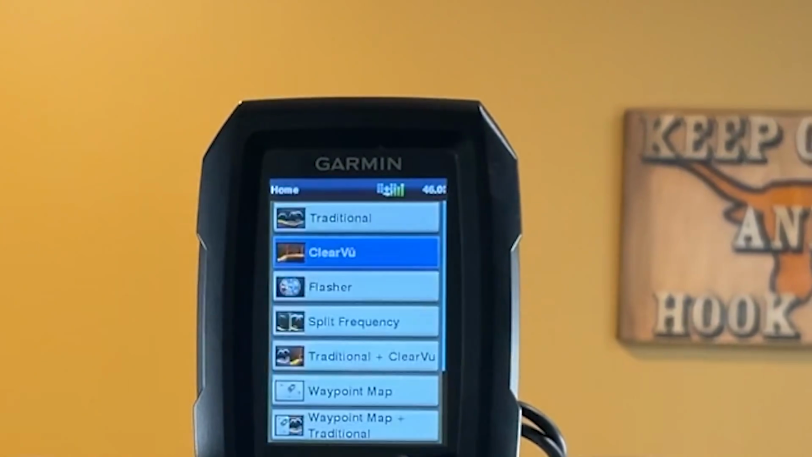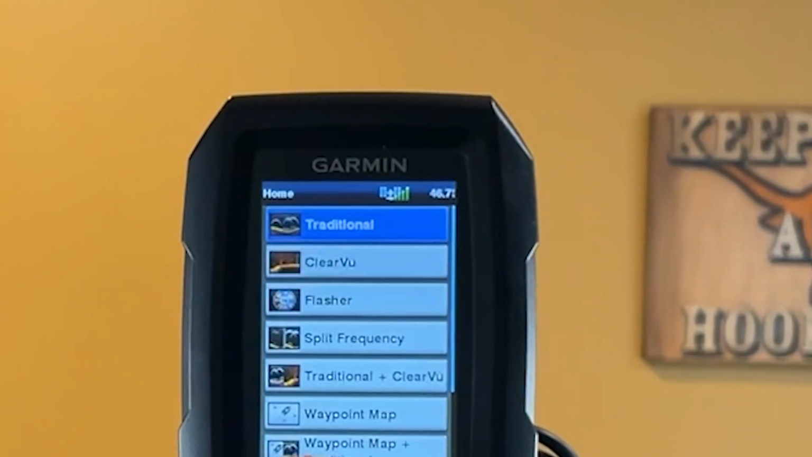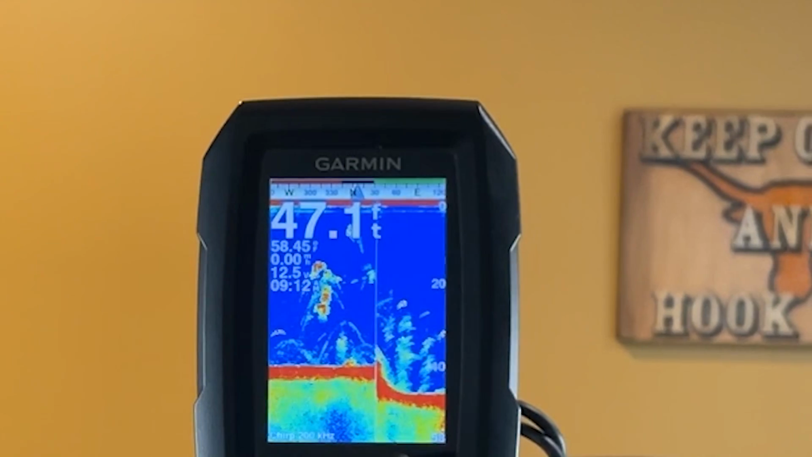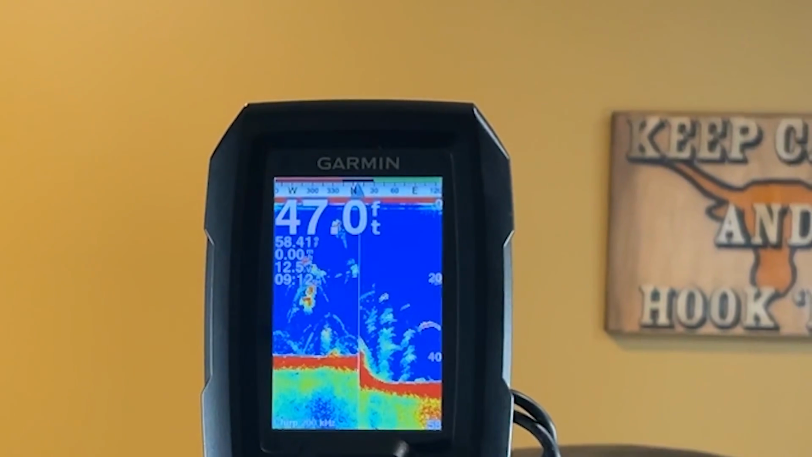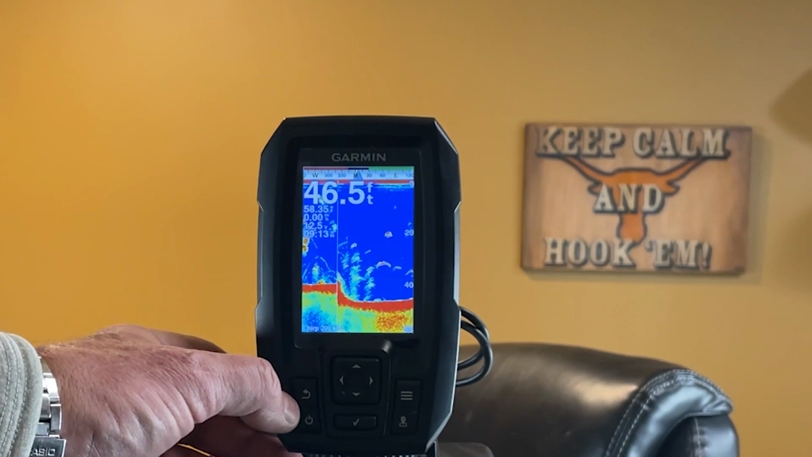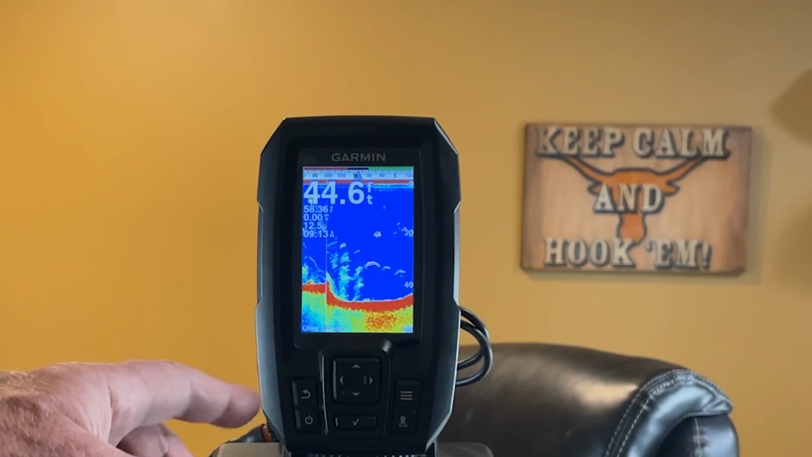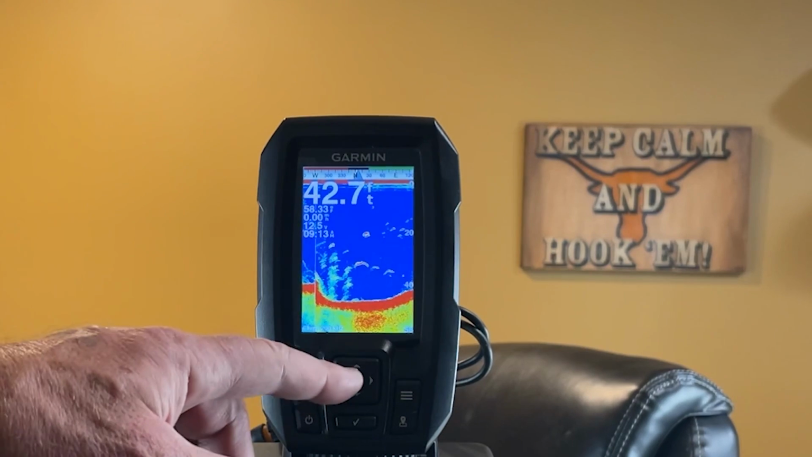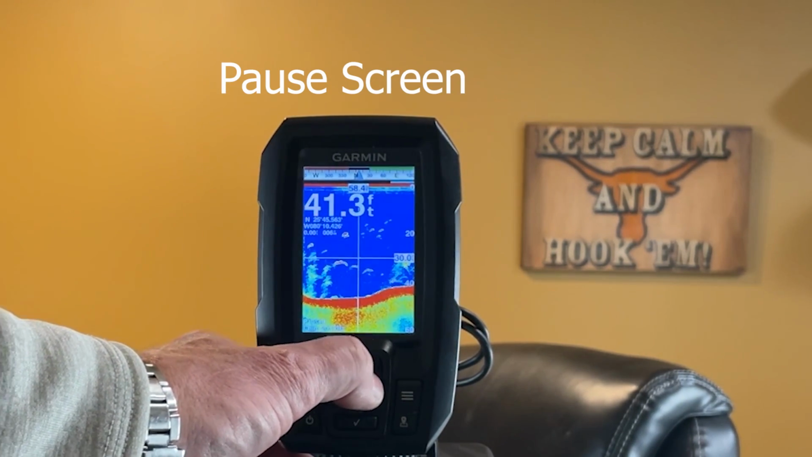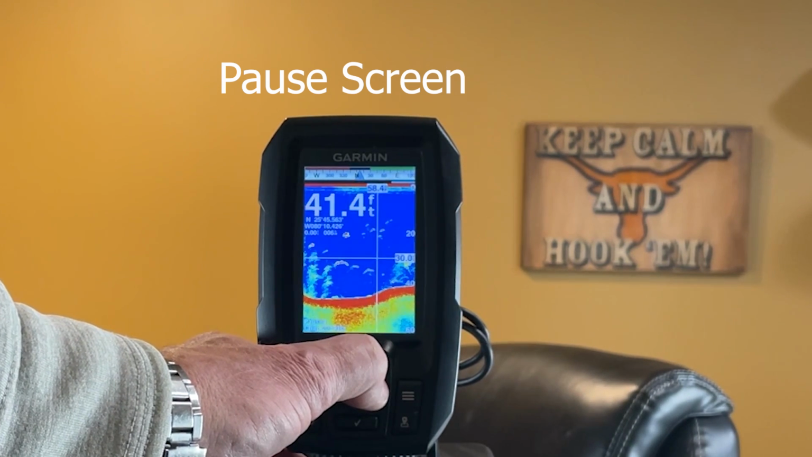And same thing with traditional. And I'm going over this a little bit because it is something that people make a mistake on, like I say, including myself. So you can't do it while you're moving. You've got to hit your up button or your down button, and then move your crosshairs.